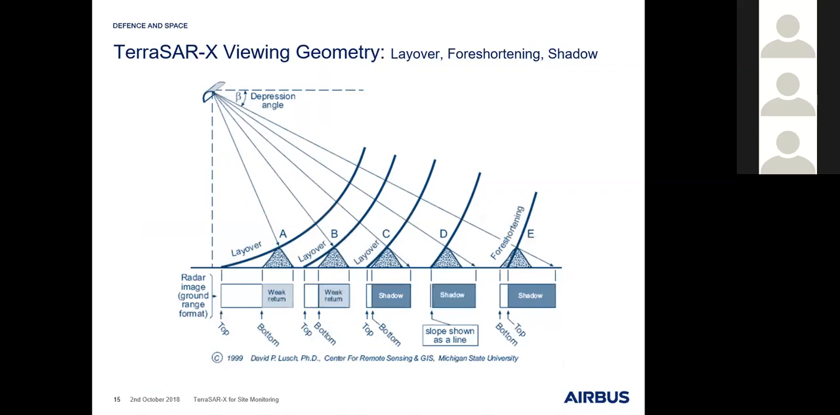Compared to that, if you work with layover, for example, you can always use the layover value to calculate the real height of a certain object. This is very accurate and can be done with layover, but it's not possible to do with foreshortening. So this is also a nice giveaway. Layover and radar shadow both can be used to calculate the exact height of a certain object.